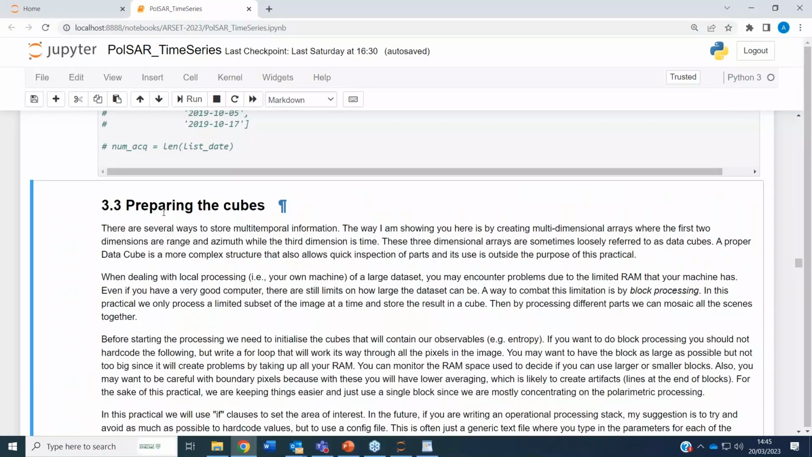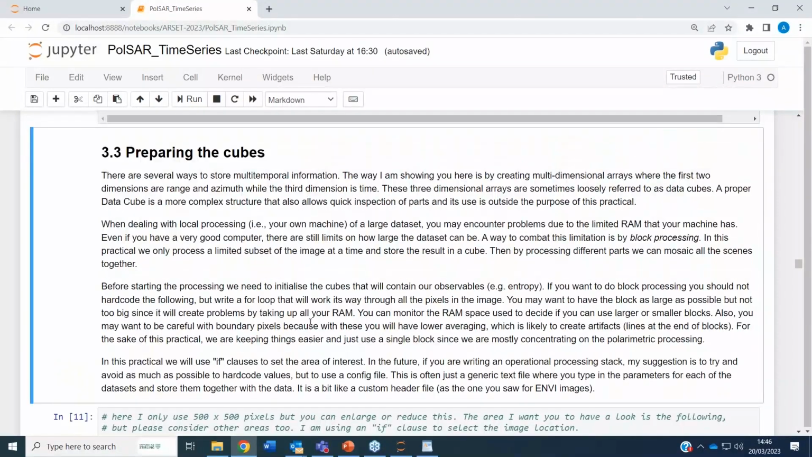The next part of the code, what you do is to prepare the cubes for processing. So as I mentioned before, we are only taking a small part of the data set. We are not using the full images. This is because you will struggle running on a computer which is not a supercomputer. If you have, say, a RAM of 8 gigabytes or 16 gigabytes, you may struggle running the full image. So we take a block.